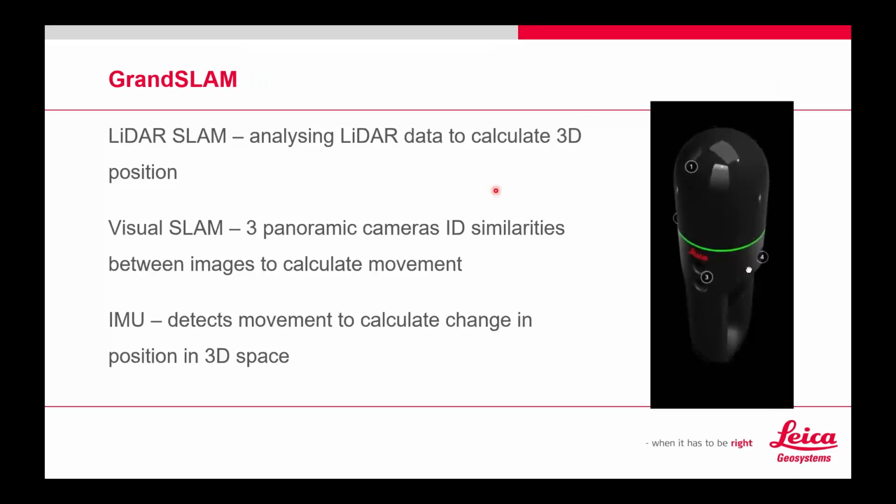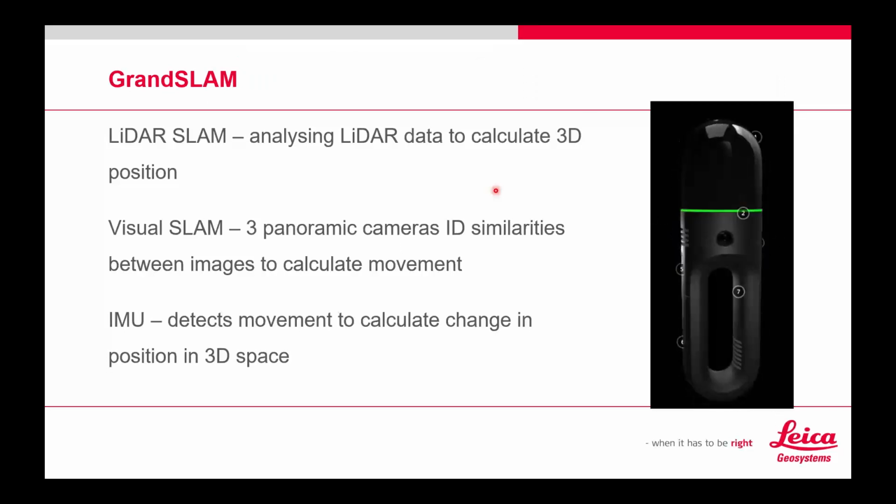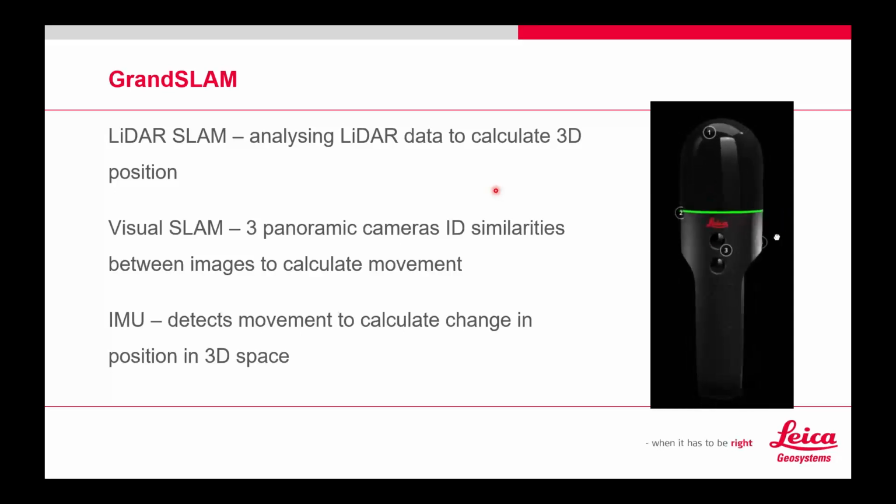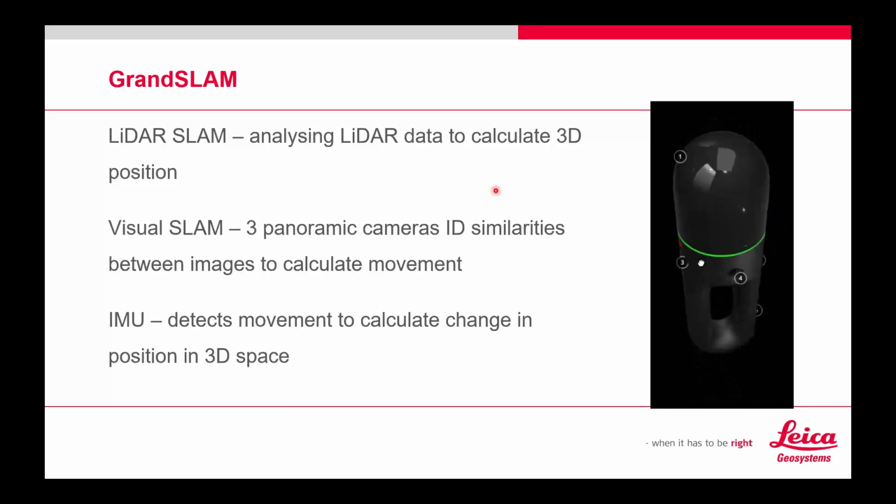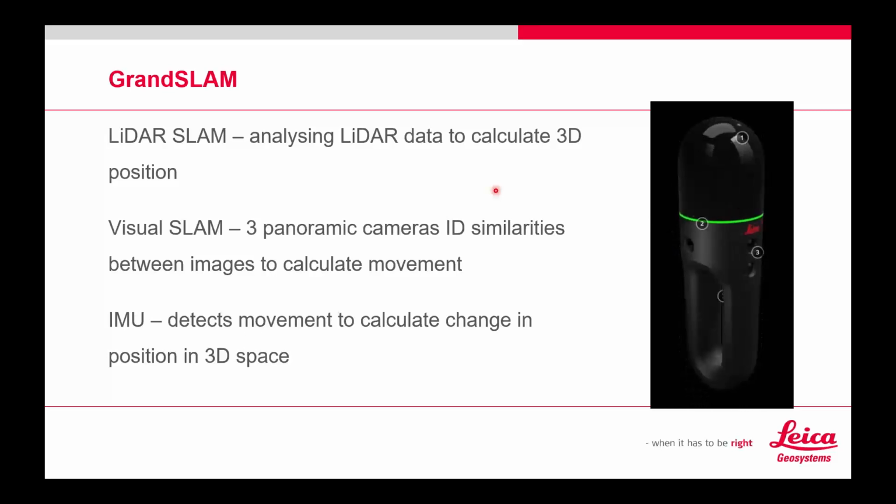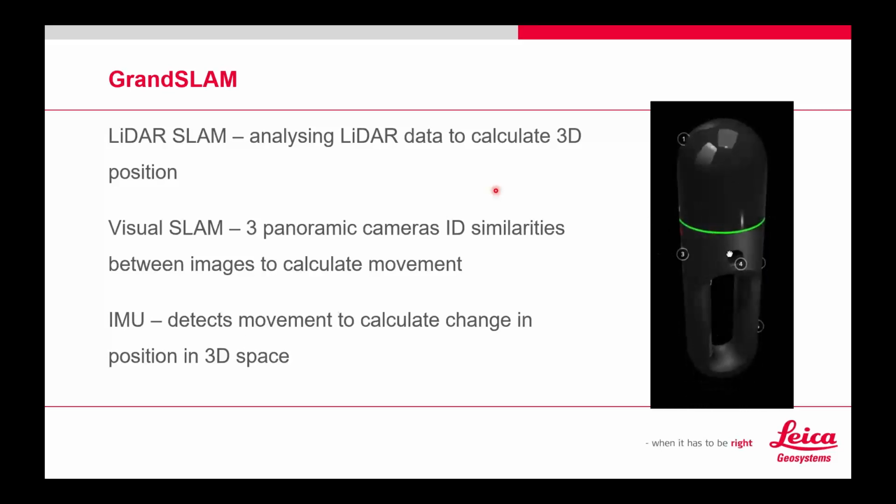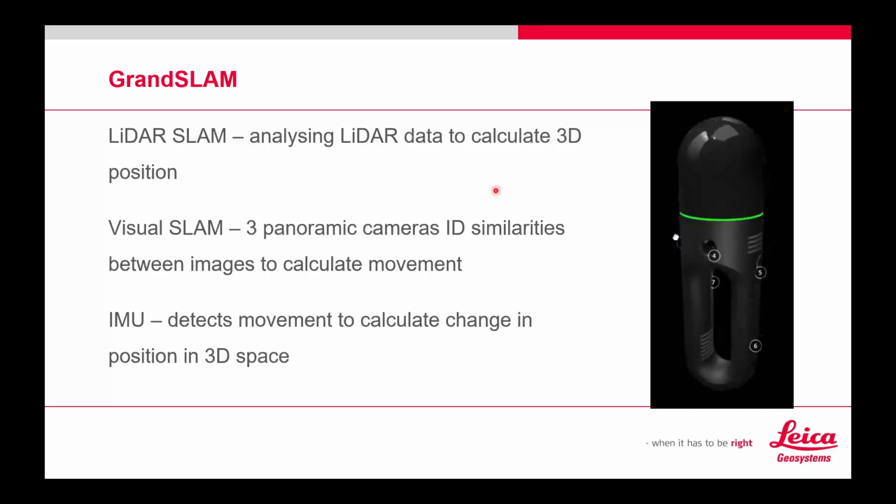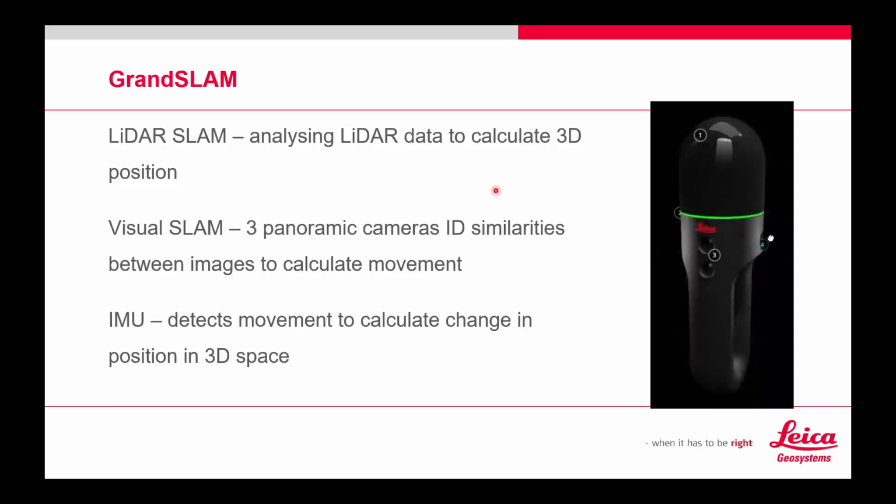Things like an IMU will track its movement, but it is a SLAM unit. SLAM means simultaneous localization and mapping, and there are two different SLAMs. We're getting a LiDAR SLAM, meaning it's actually using LiDAR to measure distances, and a visual SLAM. There are 3 cameras on board doing the same thing, very similar to what the RTC is doing, watching its position as it goes. So it has a lot of crossover in a mobile type unit as opposed to something terrestrial.